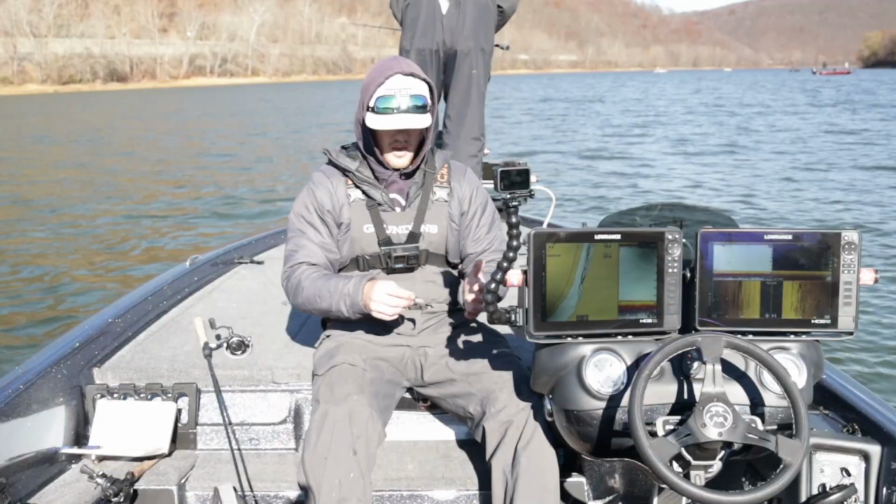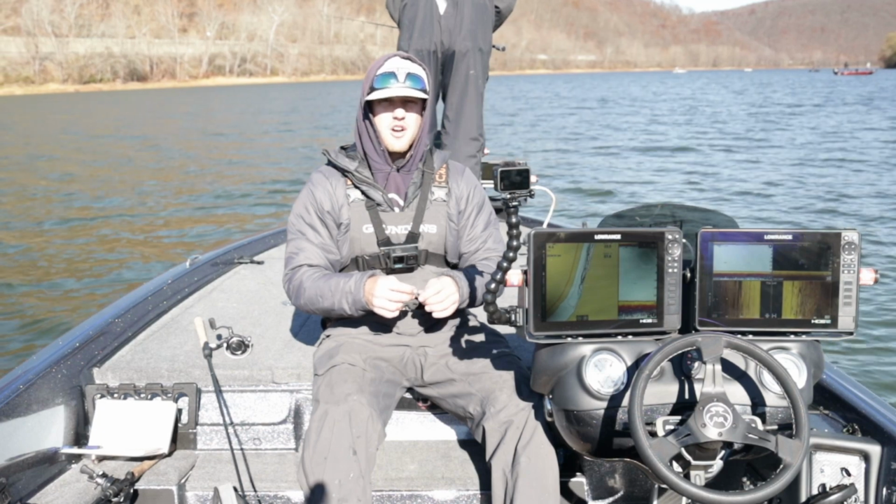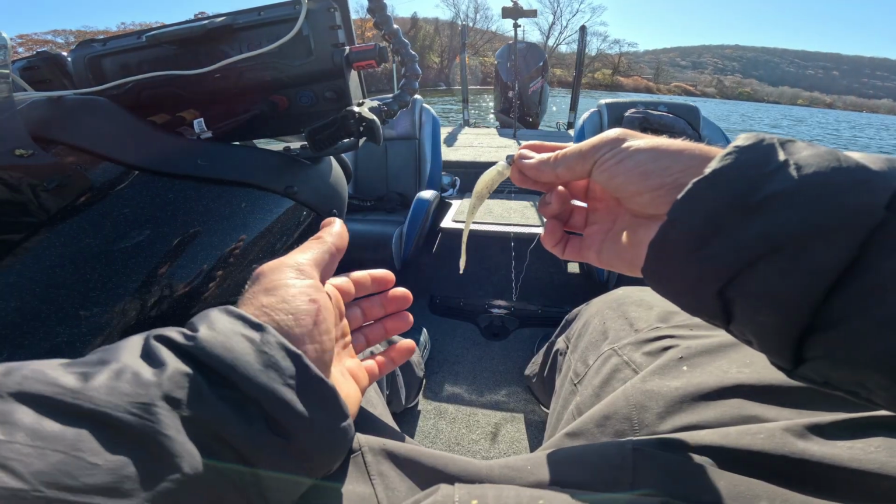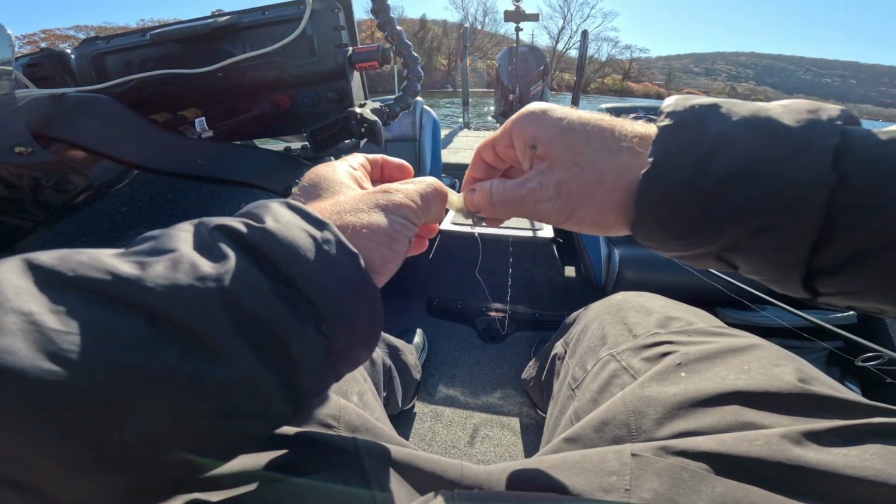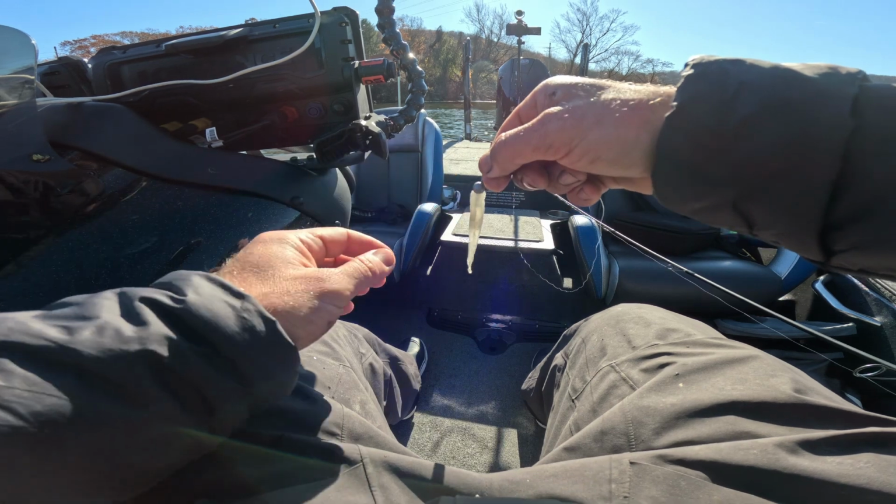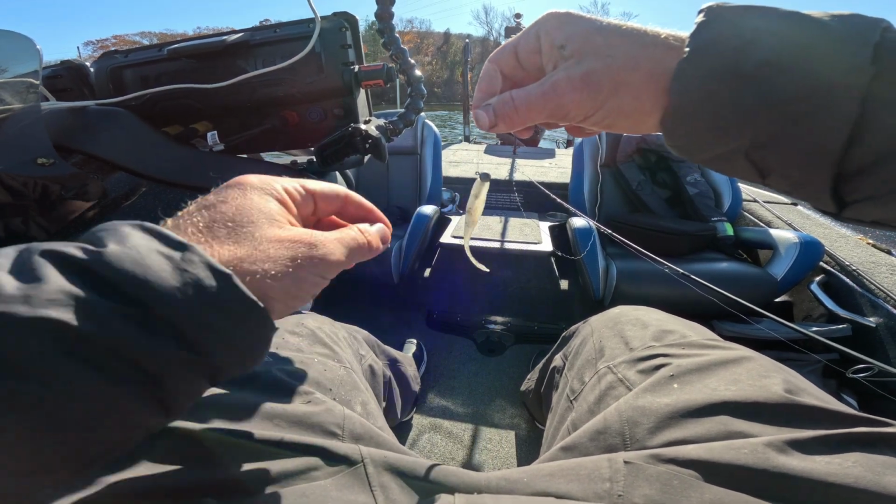And a lot of people struggle with these Elaztech baits to hook them up straight because they try to push it. And if you'll notice, pushing it doesn't really get it up there all the way. So you have to grab the nose of the bait and pull it, and it'll snap into place. So right there you can see that bait is perfectly rigged on there and ready to go down there to catch some more fish.